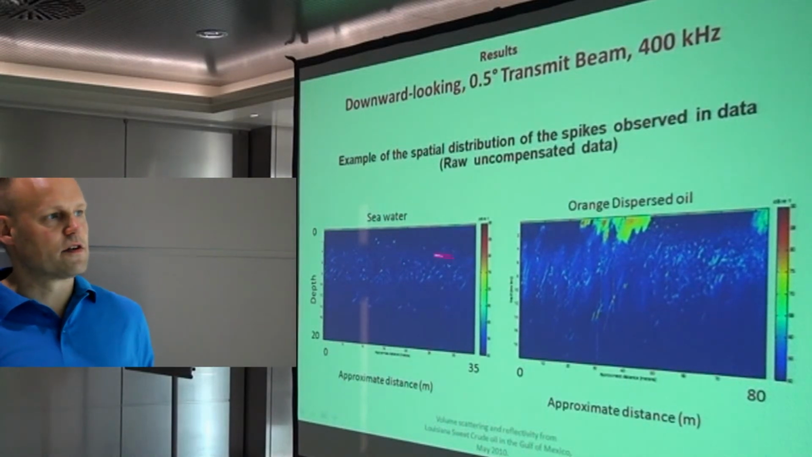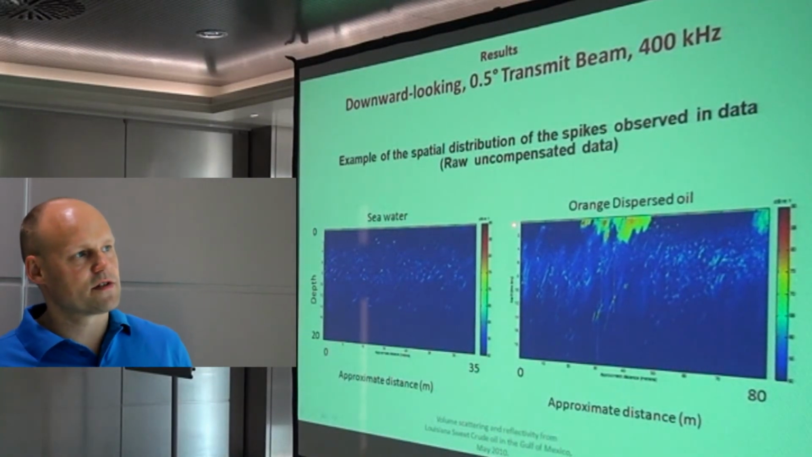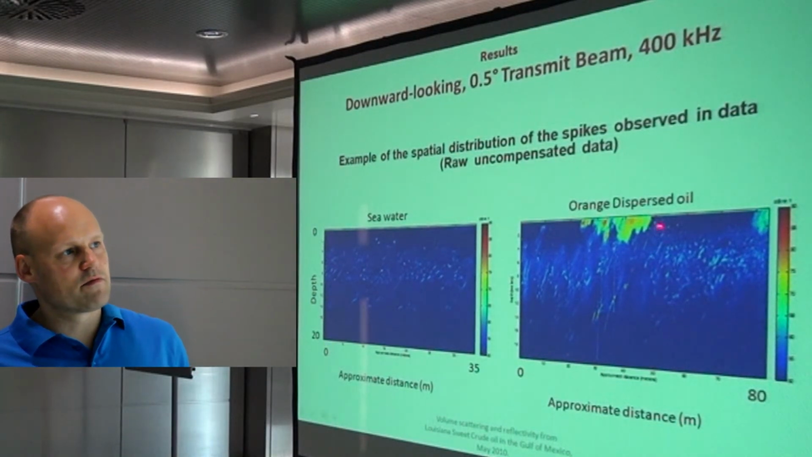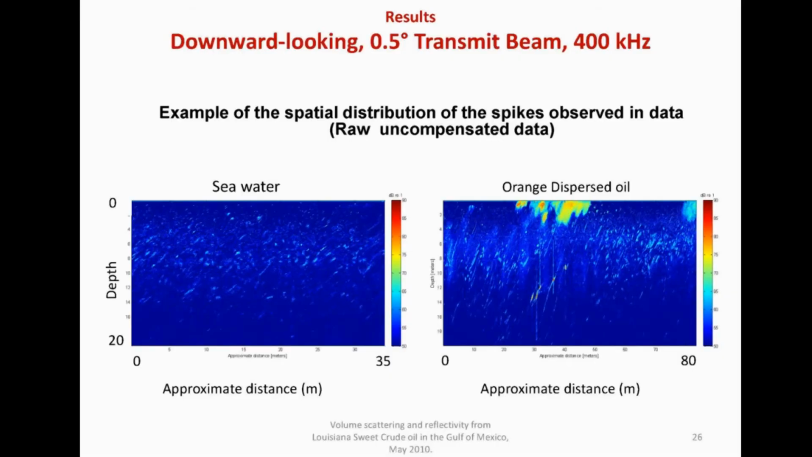And it's not very clear here, but this is depth below the sonar head. So we are already here at 2 meters below the sea surface. So we see something here at the orange dispersed oil. There's definitely something here. There's no doubt about it. What we see here compared to that is more fuzzy. But it's another way to represent data and gives a good, fast visual inspection.